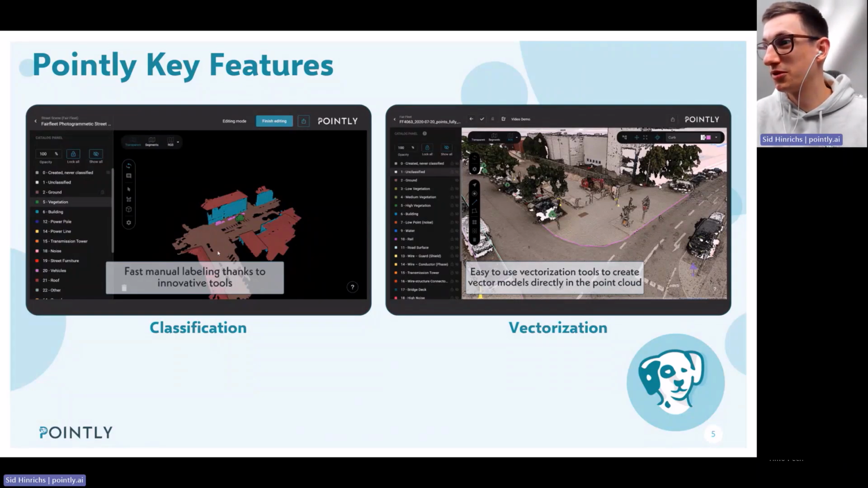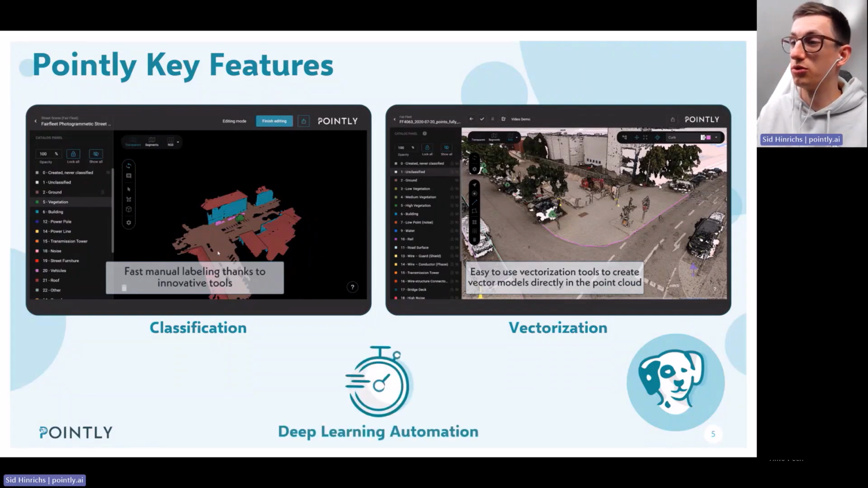Of course, we are going for deep learning automation of those tasks. We have built the platform to also support the manual processes because we need to create training data as well, or sometimes you need to do some amendments. So all of that is possible manually, but our focus is on the automation.